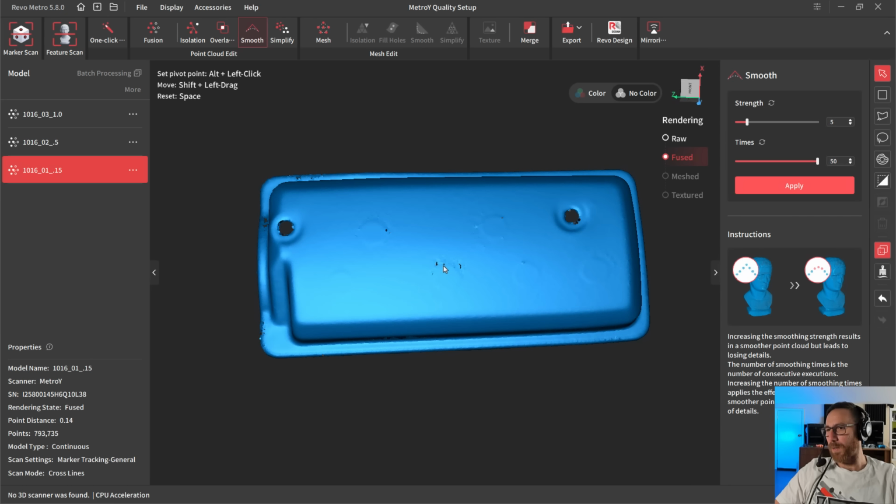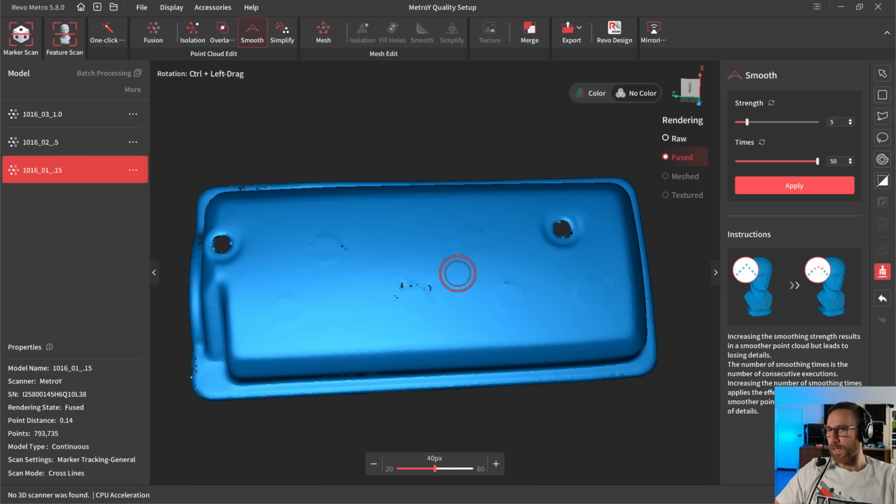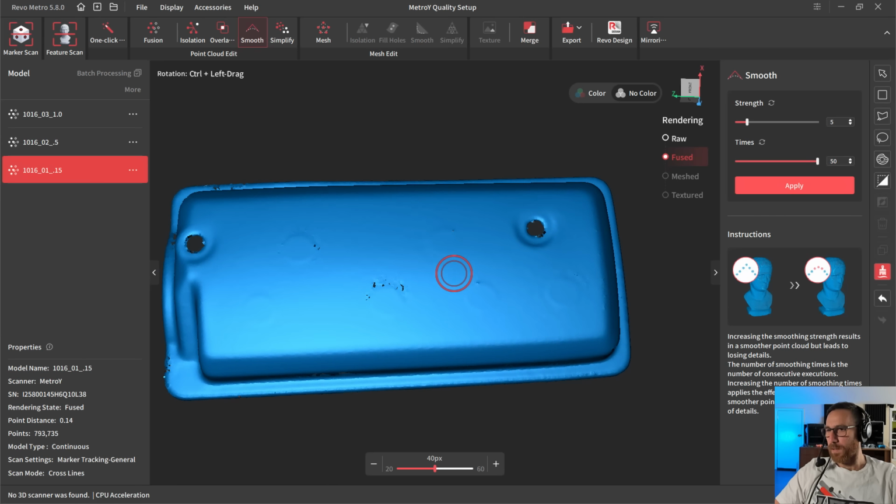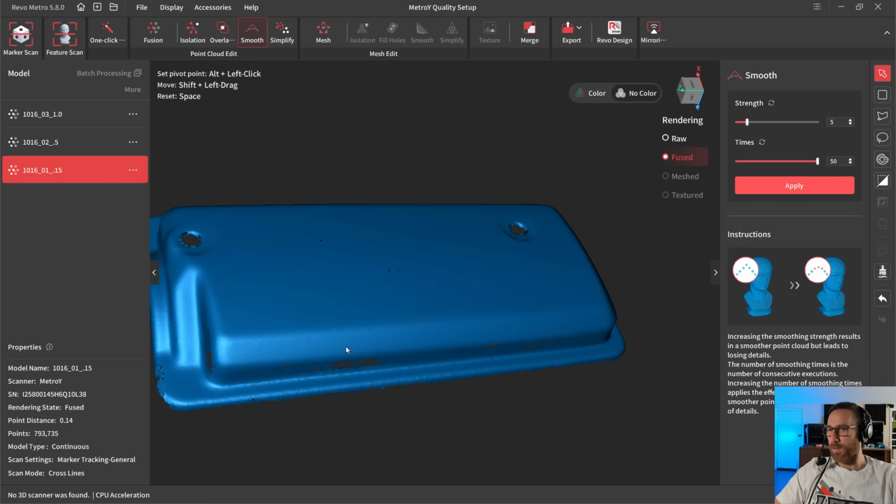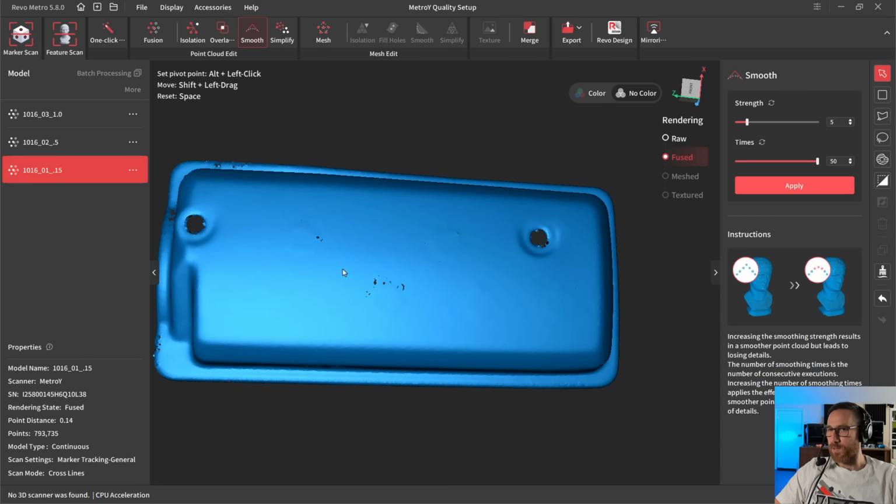We don't really have anything that we can do with that until we get to the mesh stage, but we do have the option to use a smoothing brush. Let's see if I can get it in an area where this will make sense. Let's try this one here. If I go over this area, maybe this one too, this is a way that we can take those marker dots and smooth out the results. It's not going to be perfect, but it's going to get us a bit closer. As we rotate this around, you can see those marker dot areas are a bit smoother.